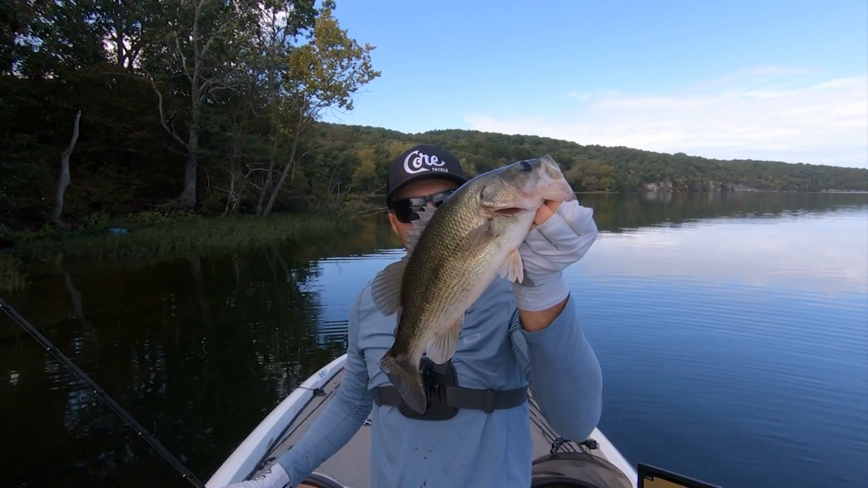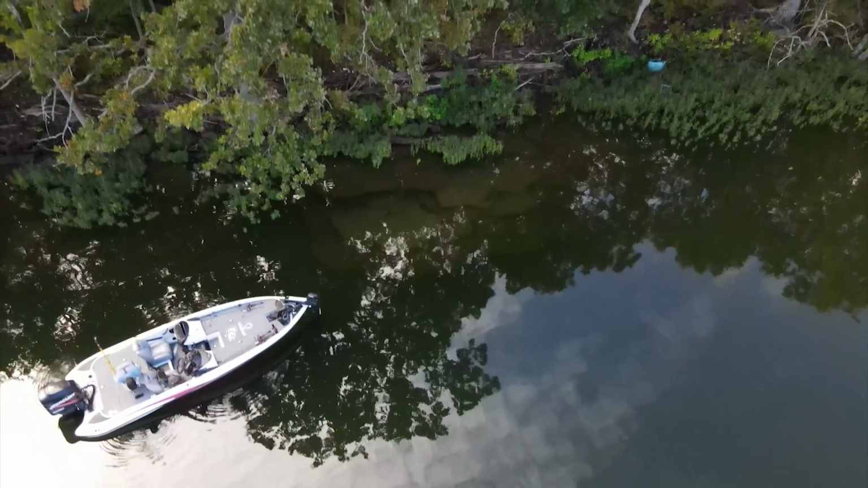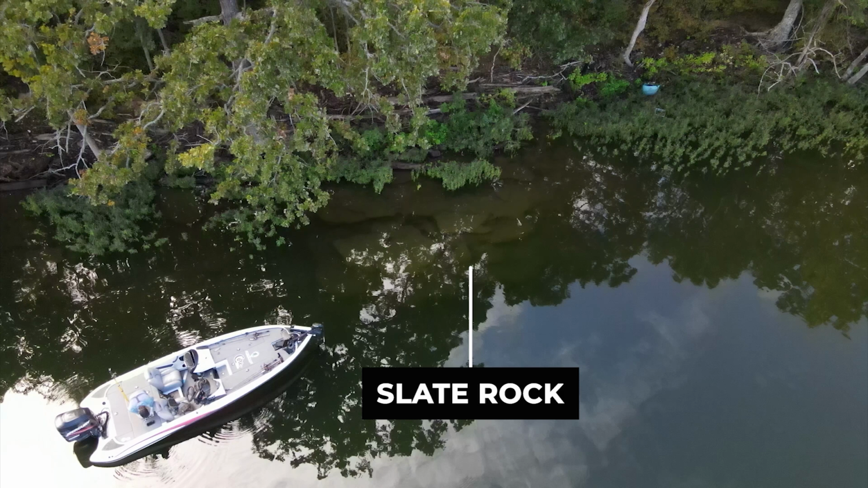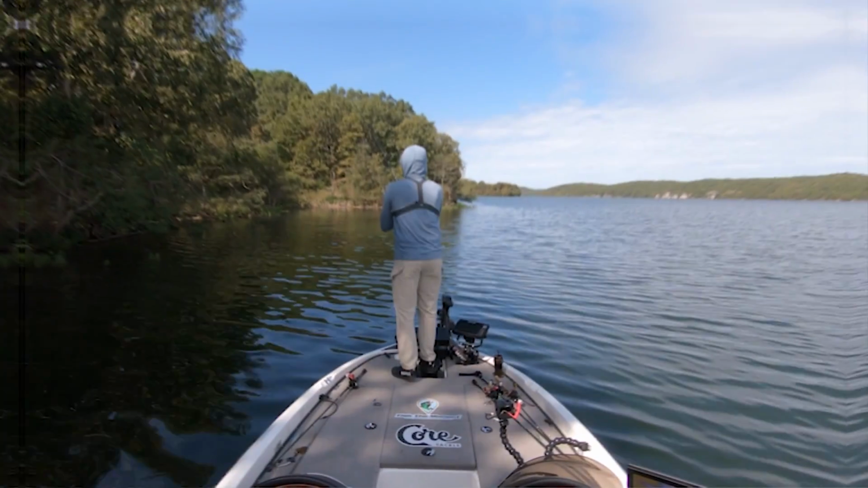I'm actually gonna throw the drone up and show you this because this is a pretty sweet little spot. But this is the type of rock they need to be on, so beautiful fish. Let's get this guy back down in the lake and I'll throw the drone up so you guys can see this rock right here is absolutely perfect for what I'm doing.